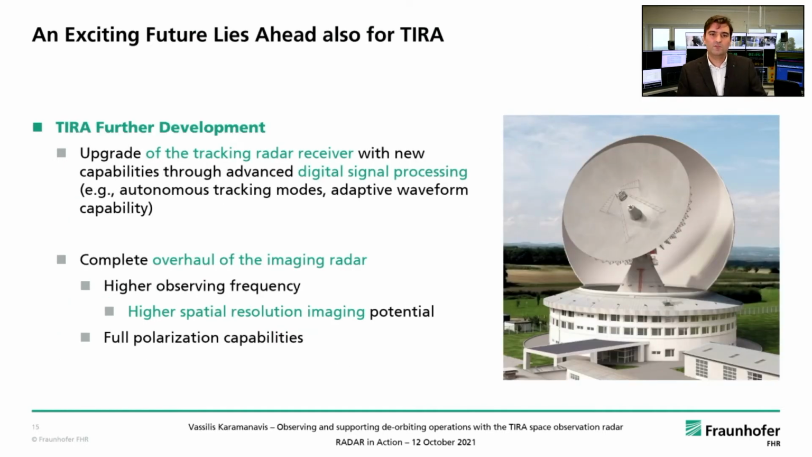An exciting future lies ahead also for TIRA, however, with the TIRA Further Development Program, within which we have defined two clear targets. First, the upgrade of the tracking radar receiver with the inclusion of new capabilities through advanced digital signal processing. For example, new modes for autonomous tracking and taking advantage of adaptive waveform capabilities.